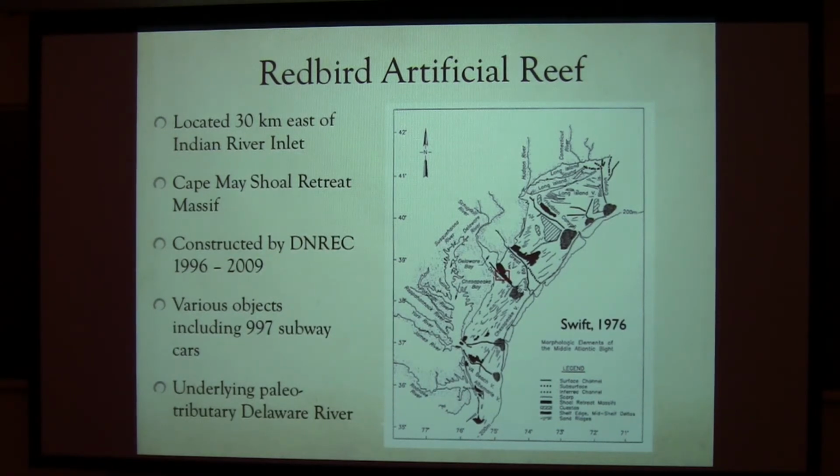It happens to be over an area called the Inner Mud Hole. It's an area that occupies a paleo tributary of the Delaware River. It's also an area where they have plans to build an offshore wind farm. So there's a lot of interest in this, and it's right between the two approaches to Delaware Bay.